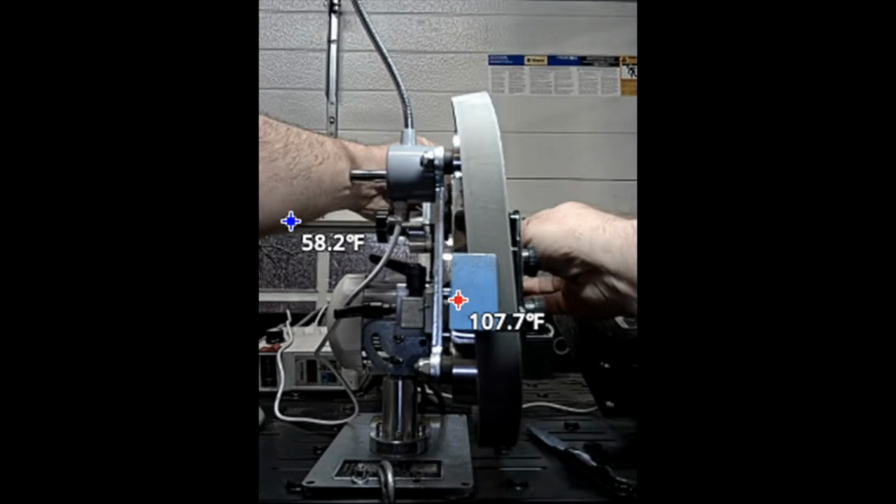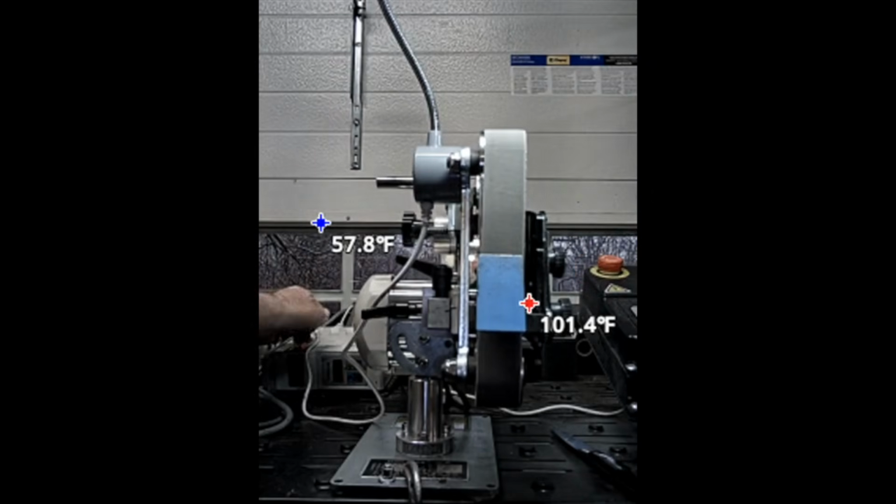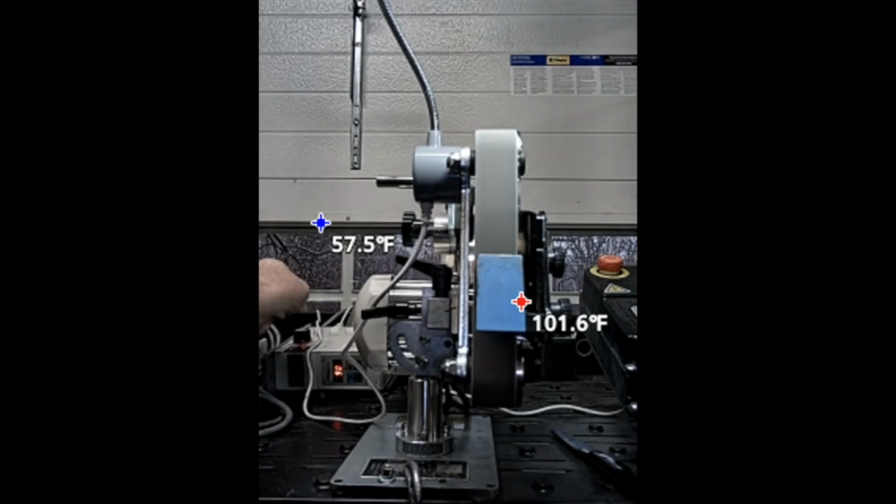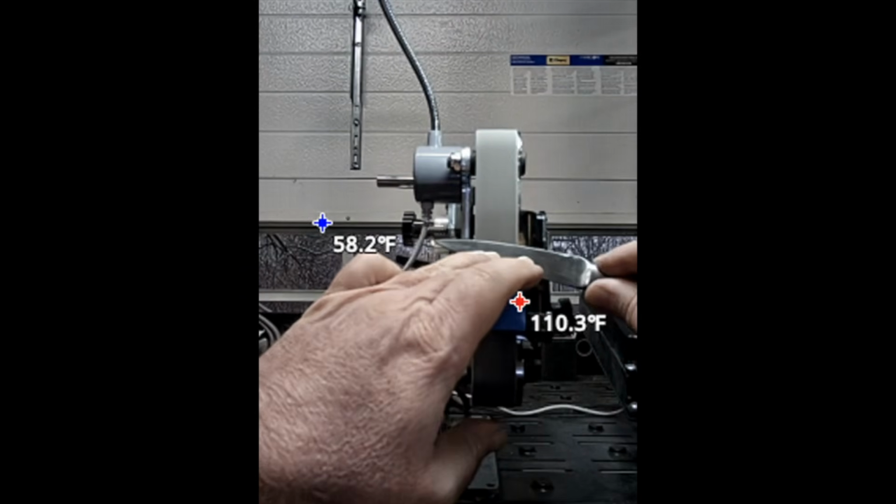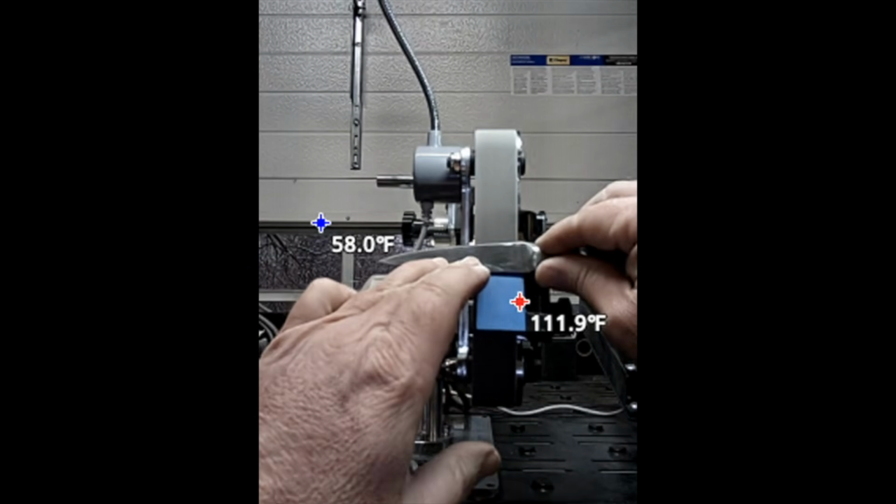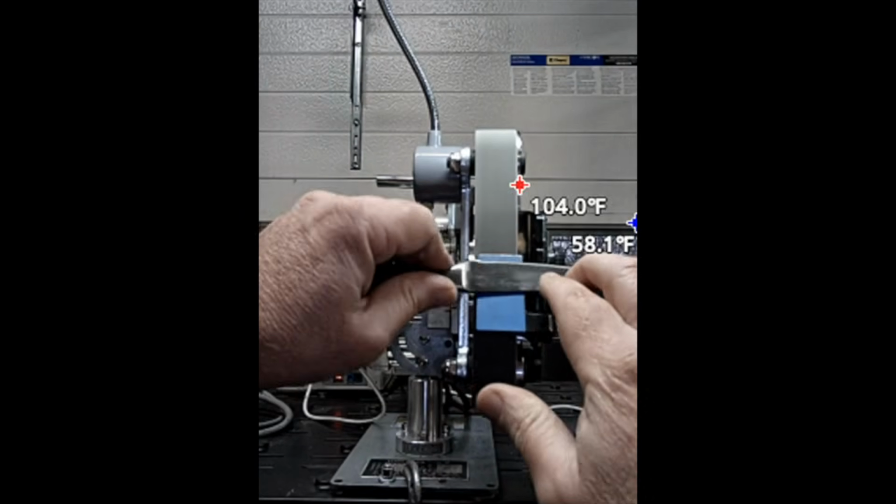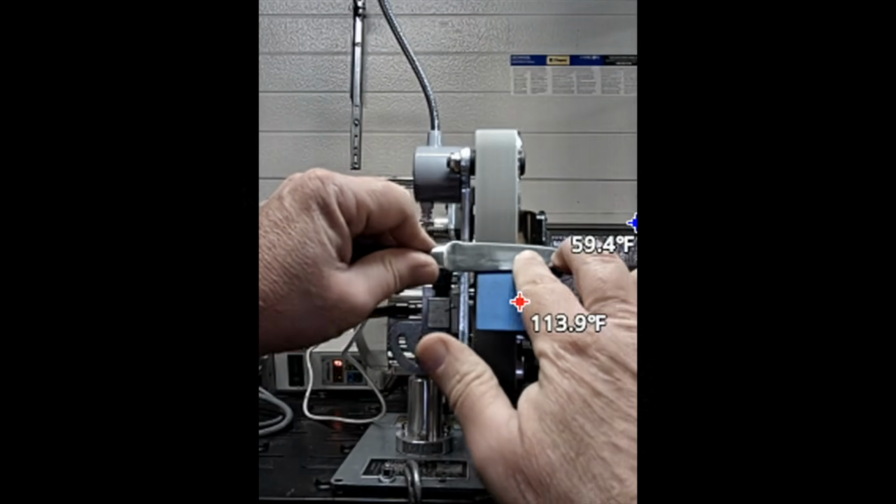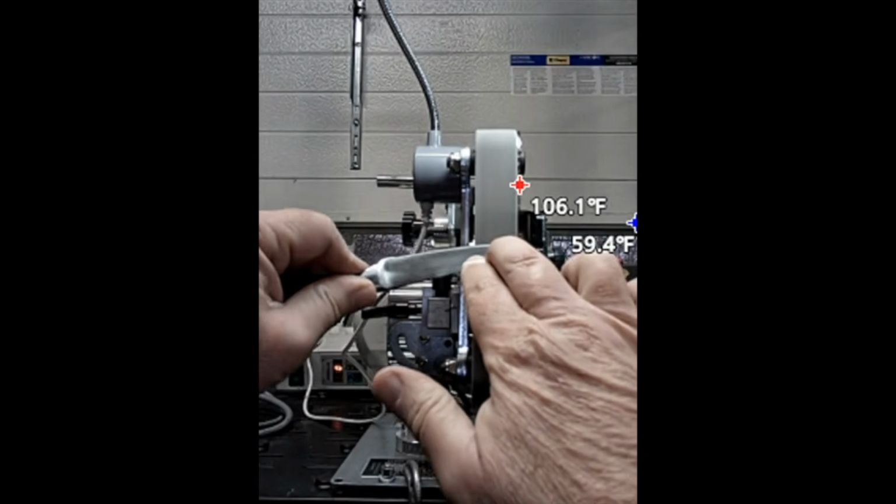So here is an A30 Trizac belt, and let's see if we get any temperatures here that make us concerned. These definitely are hotter. You know when you sharpen with a Trizac belt, you can feel it get hotter than you would with a Cubitron or a Bora 7 belt. But again, what are we, 116, 113.